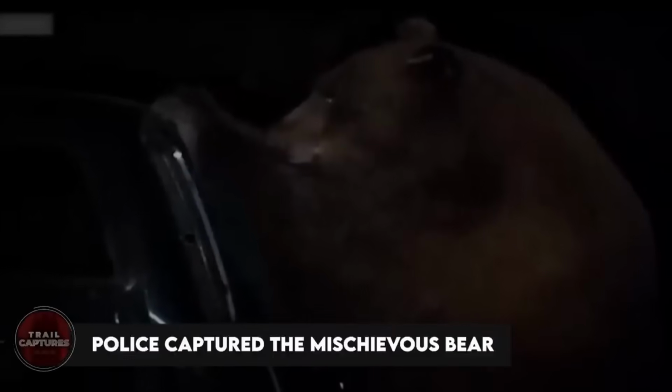Police captured the mischievous bear. Once upon a time, in a quiet little city, something strange was happening. People woke up to find their cars all banged up, and it was not because of a big storm. No, there was a bear on the loose, and it seemed to have a thing for cars. The furry troublemaker would come out at night and start poking around, breaking windows, and scratching the clear paint.